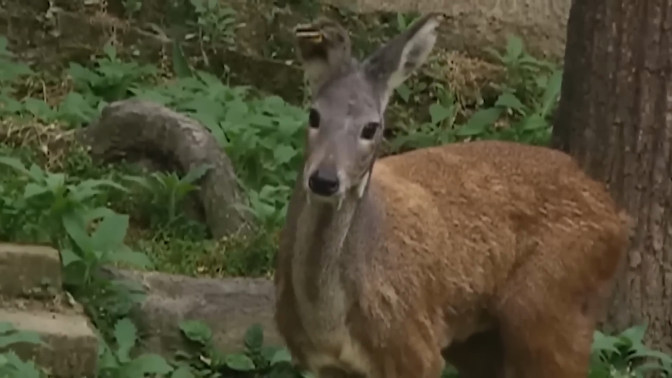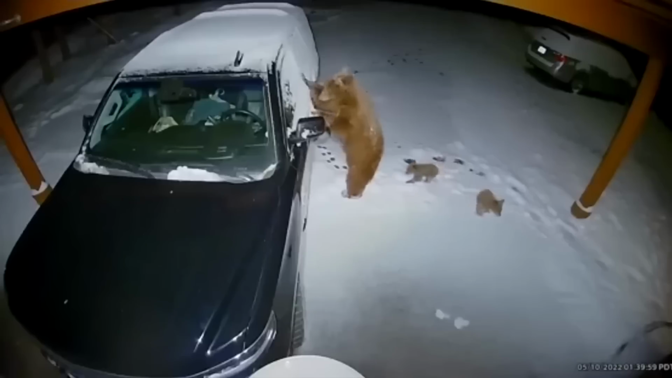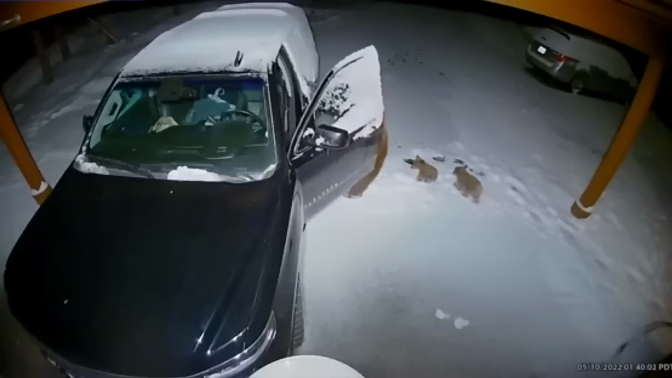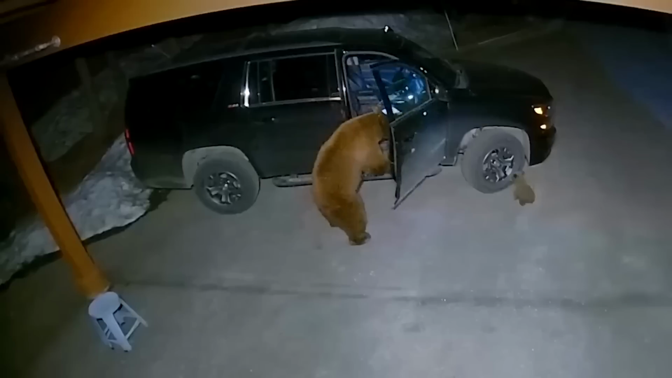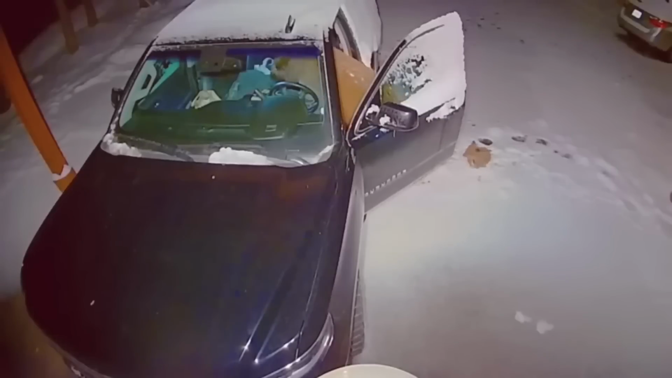Bear steals snacks. This CCTV camera happened to record the cute moments this bear family was having. The kid should have been hungry as the mama bear was trying her best to get food from anywhere, and what she found was this car.